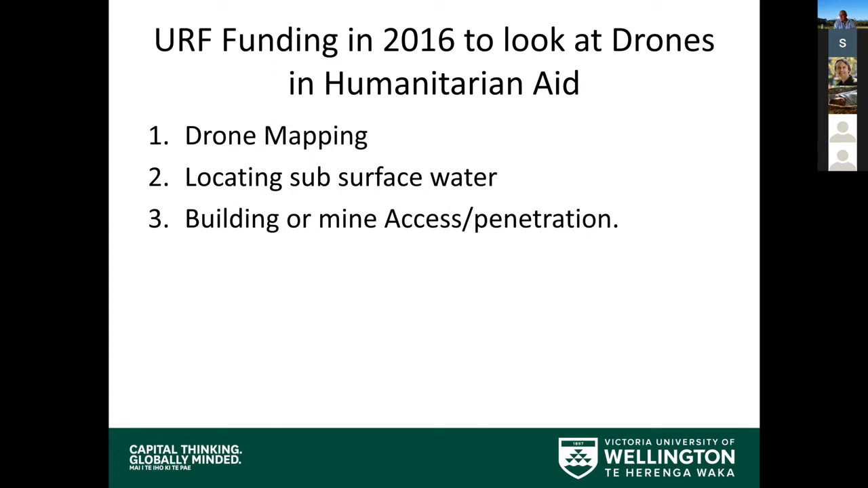And so with things like the Basilica, where they used a sacrificial drone to send it in, we wanted to make sure that when the earthquake hit Wellington, we understood how to get the drones into those buildings, but also out, and what the protocols were for that sort of drone work.